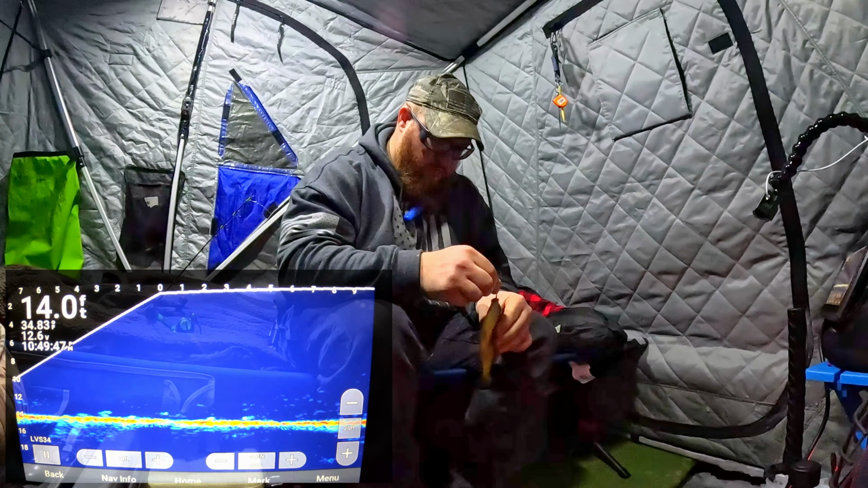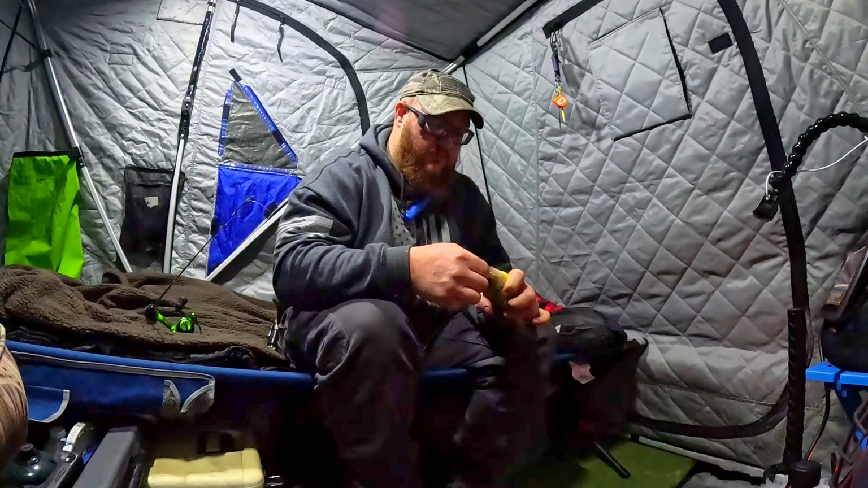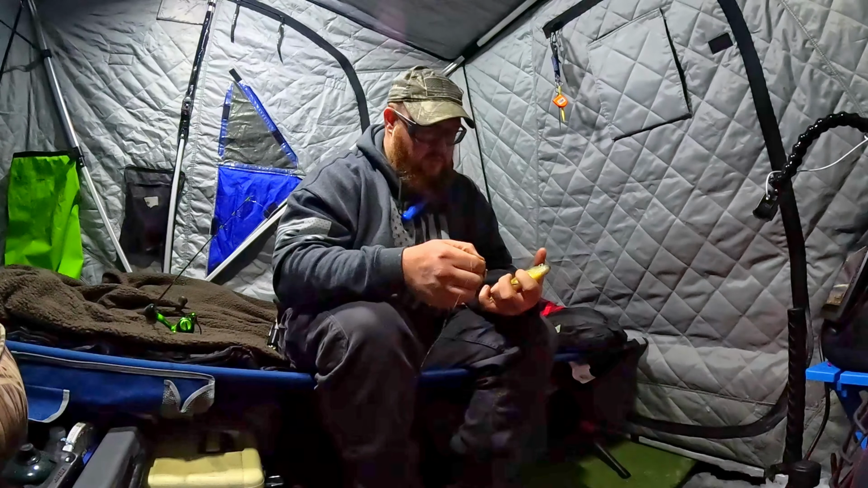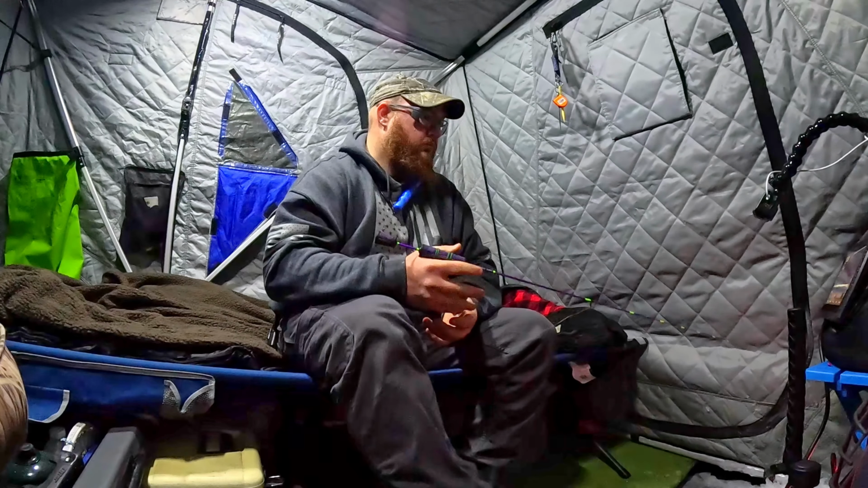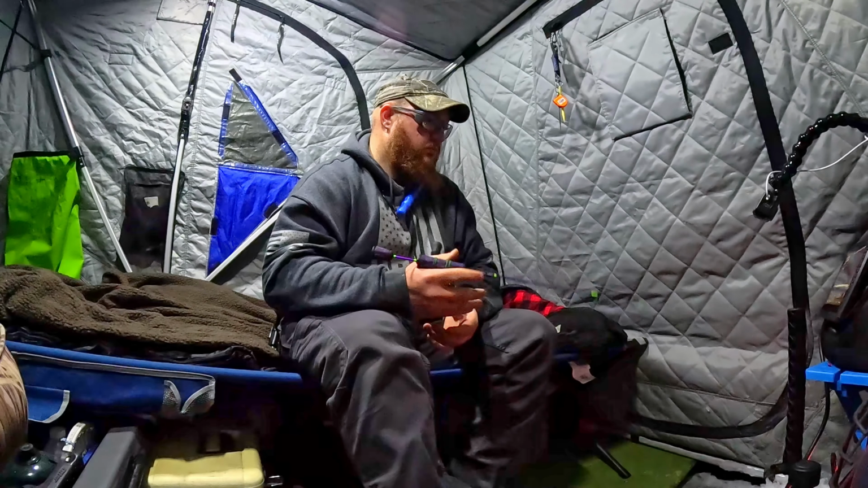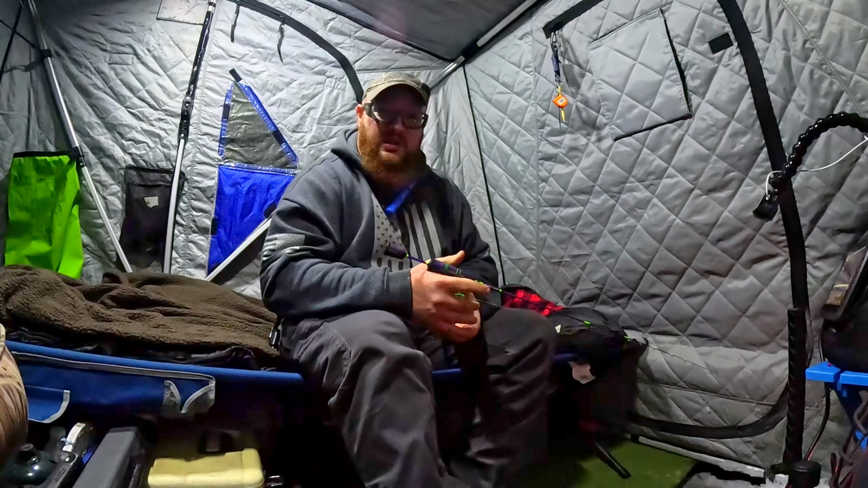Tell you what, guys, I think the fish in here have a really, really healthy food source. A little small for what I want to keep. That would be the first gill of the night, actually, too.